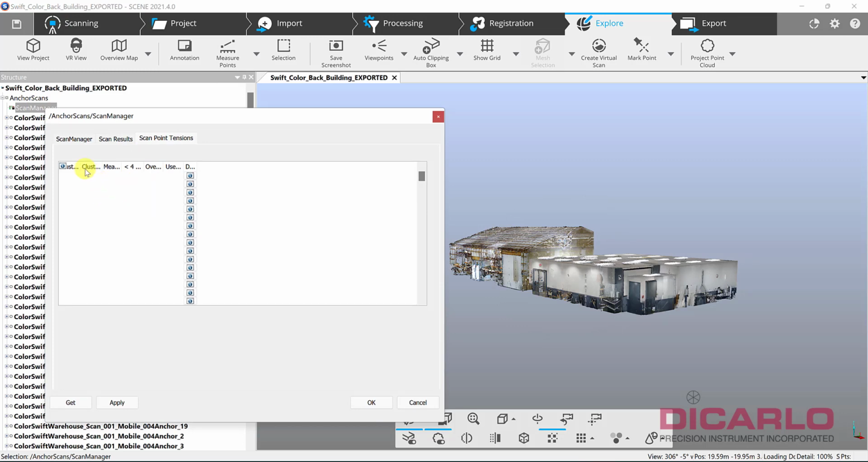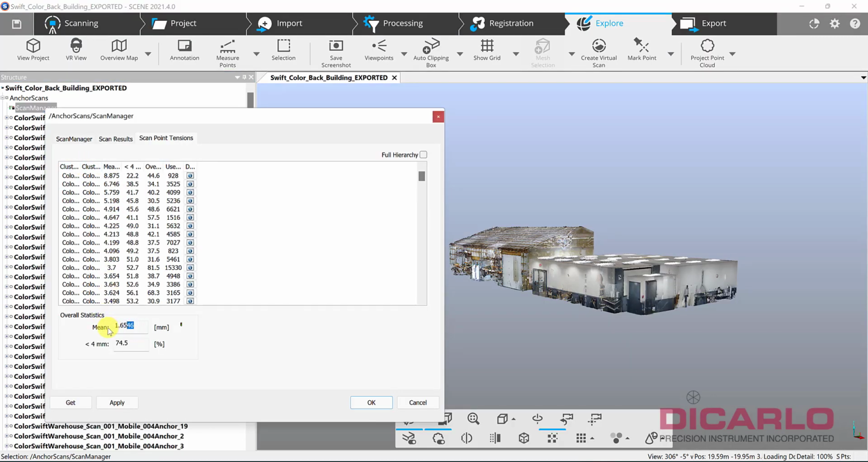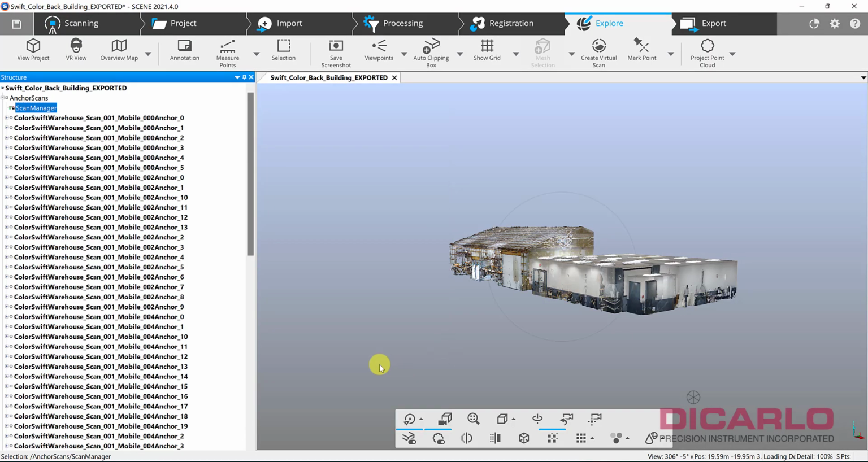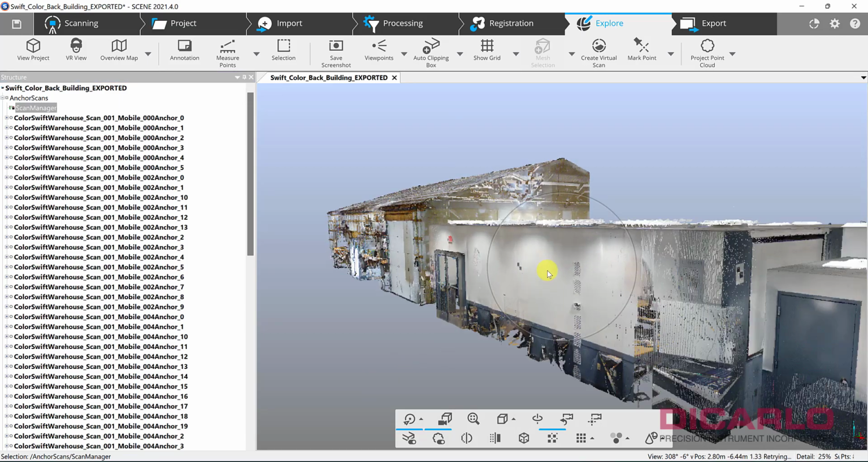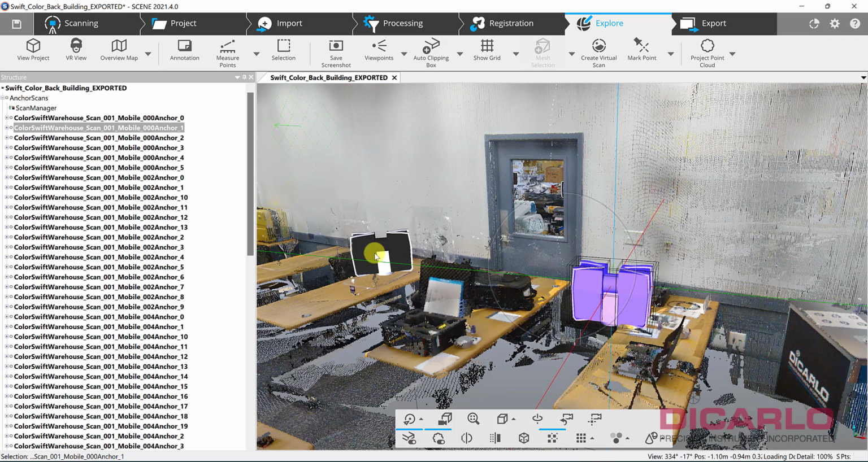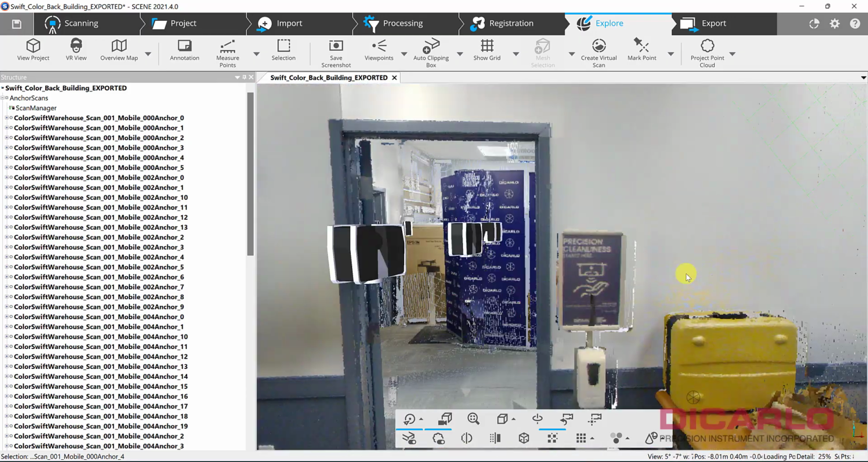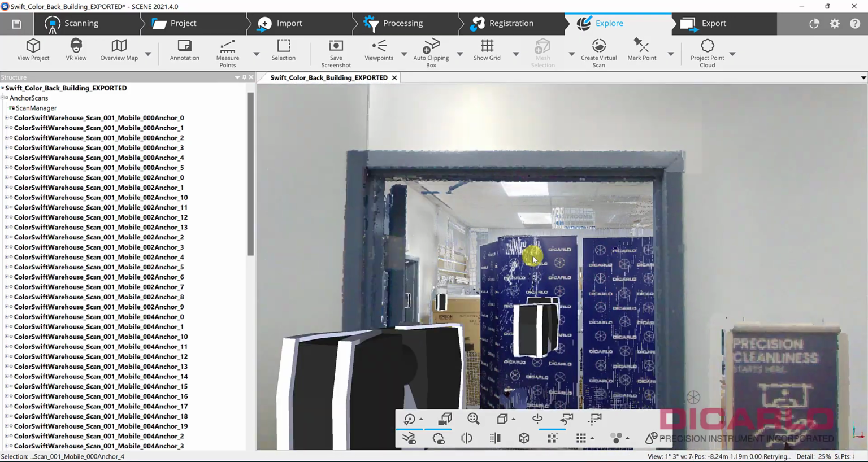And for some reason, it's loading very slowly today. But it says, okay, 1.6 millimeters. And of course, I can tweak it. But the goal of the video was to just show you what to expect. So when you look at each scan, there's an anchor scan, and there's an anchor scan, and there's another anchor scan, and keep on going, of course. This is what the data looks like after you've compiled it.